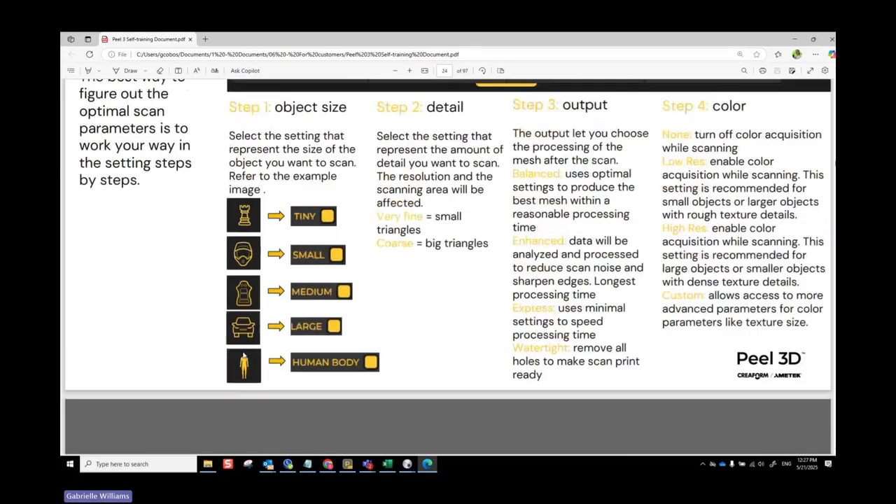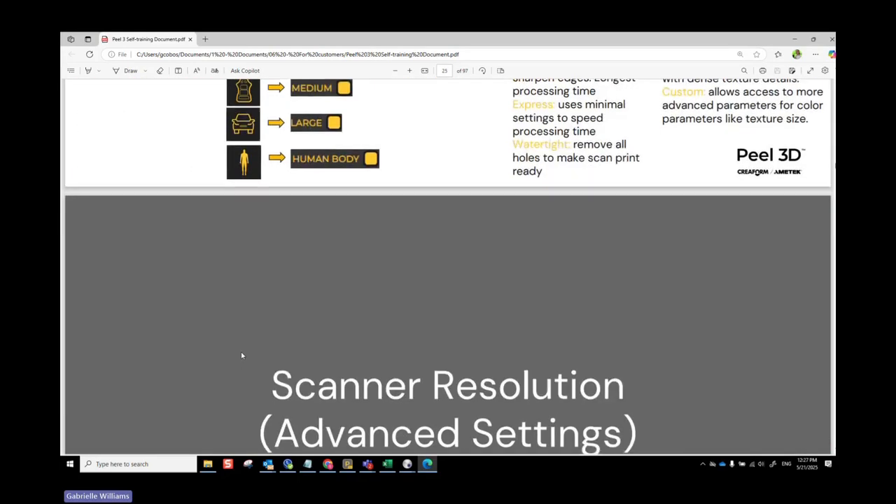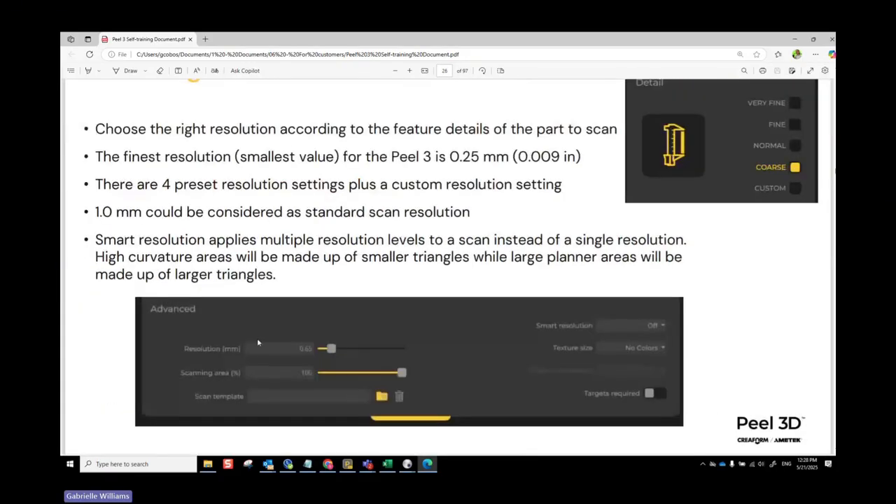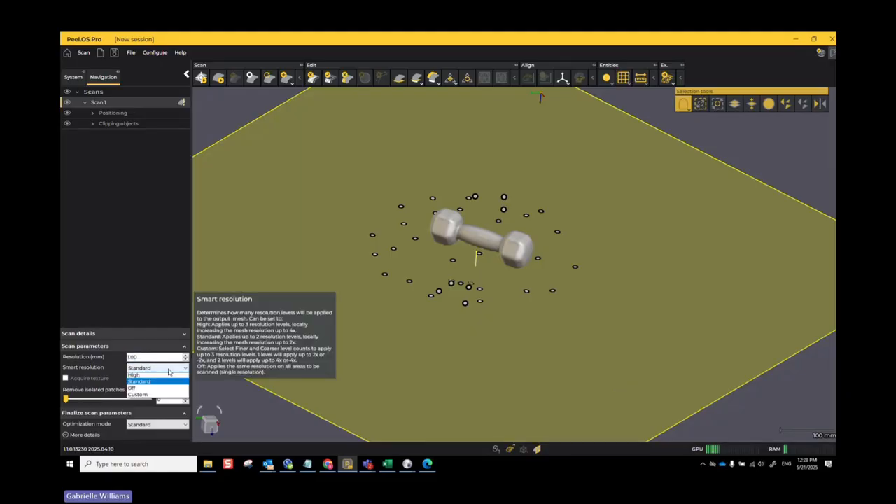Okay, so some of these tools are nice, but we're slightly different now, so let's go through them one by one. Setting the resolution is a great one. By default, your resolution is going to be set to 1. That's what you have right here. You also have this option called Smart Resolution. Smart Resolution can be either high, standard, or off, or you can do custom. But typically you're going to do either standard or off.